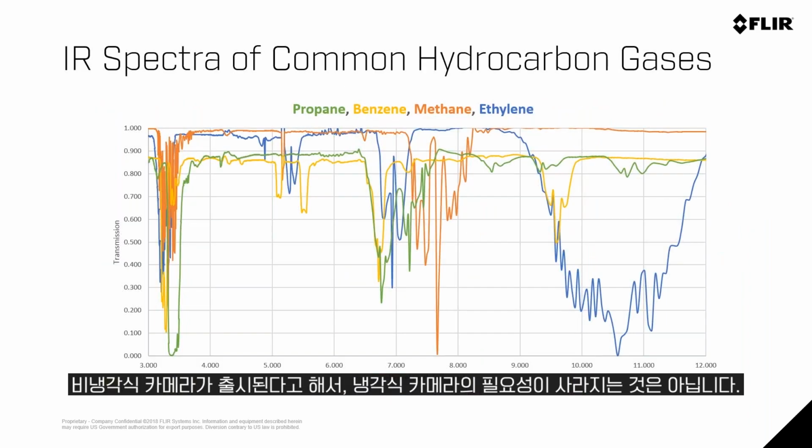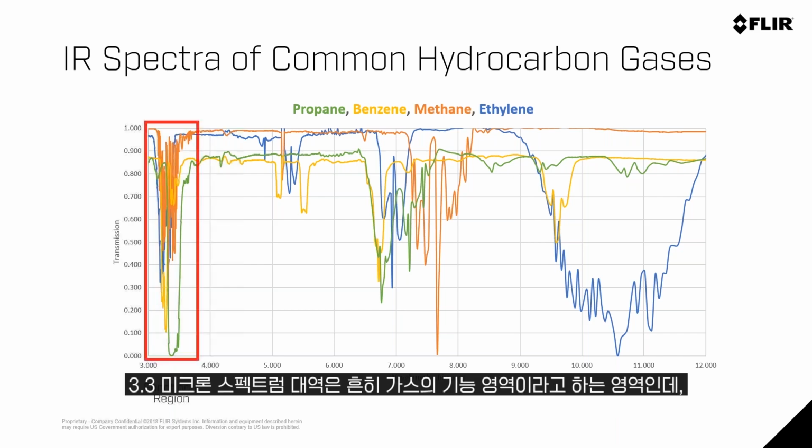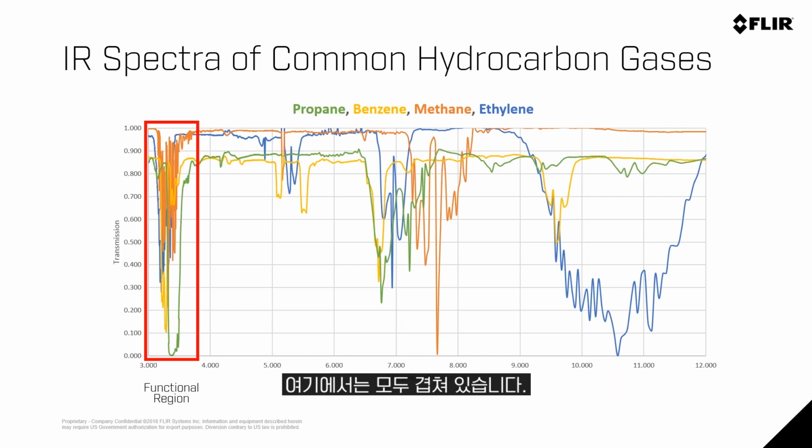As I mentioned, to show why we would still need the cooled solution, if you look at these graphs, these are some common hydrocarbon gases. And if you look at the spectrum right around 3.3 micron, you'll notice this is also known as the functional region of gases. All of these overlay right on top of each other.